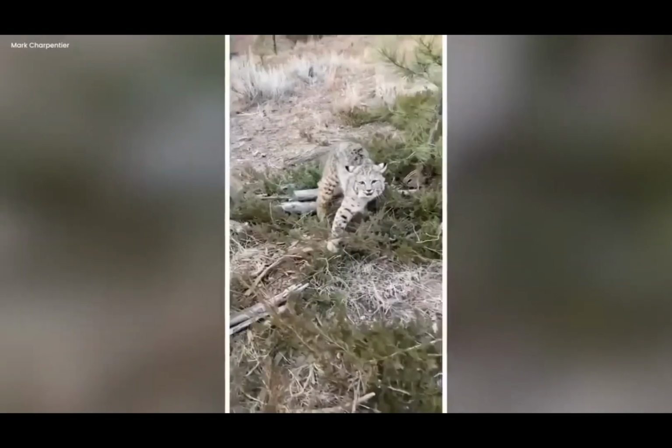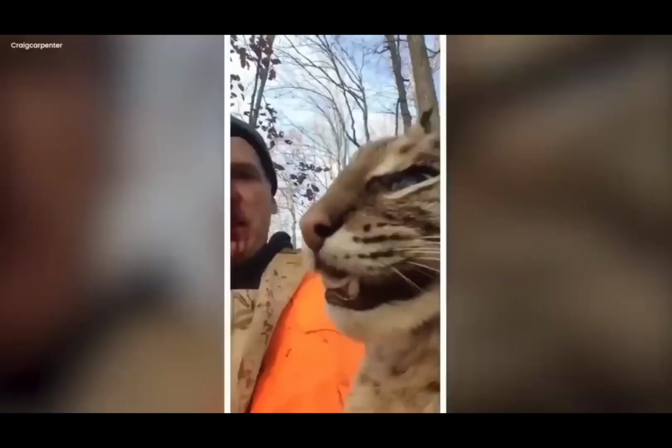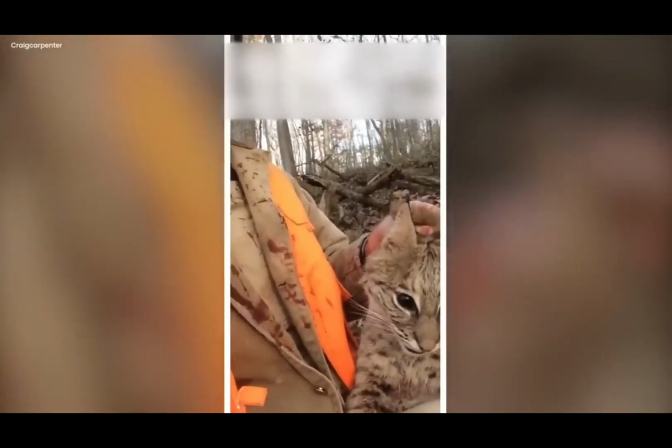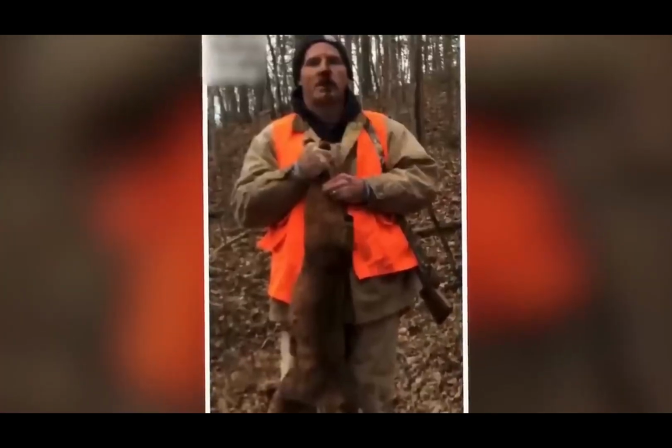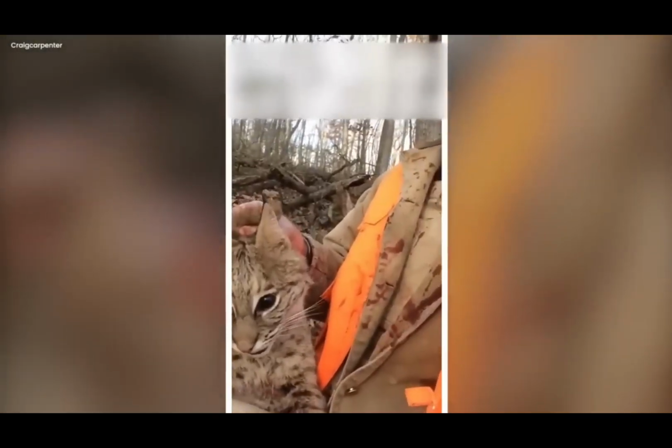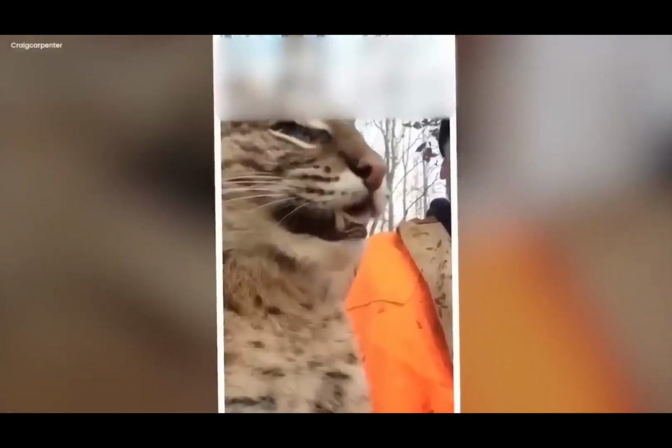Bobcat encounter. In a forested scene, a robust bobcat aggressively pounces, targeting a man's facial region with violence. After the unsettling encounter, the man documents the aftermath on video. Astonishingly, he captures footage of himself holding the once aggressive bobcat in his hand. Notably, the video showcases the creature's significant dental structures, underscoring the impressive size and form of its teeth.